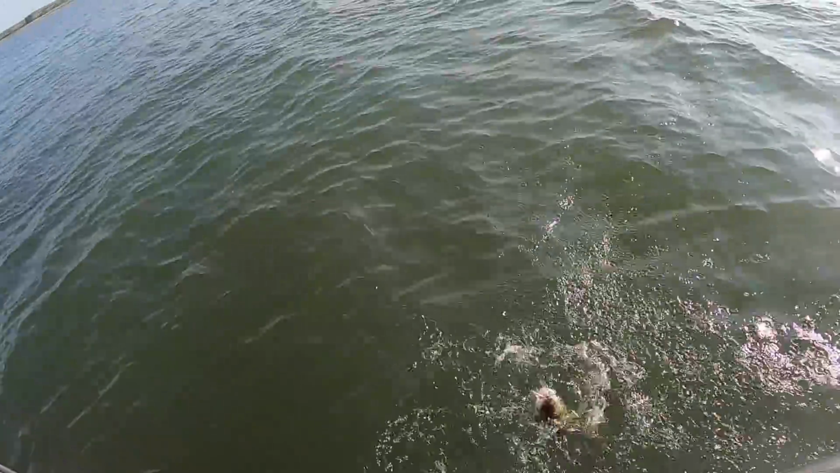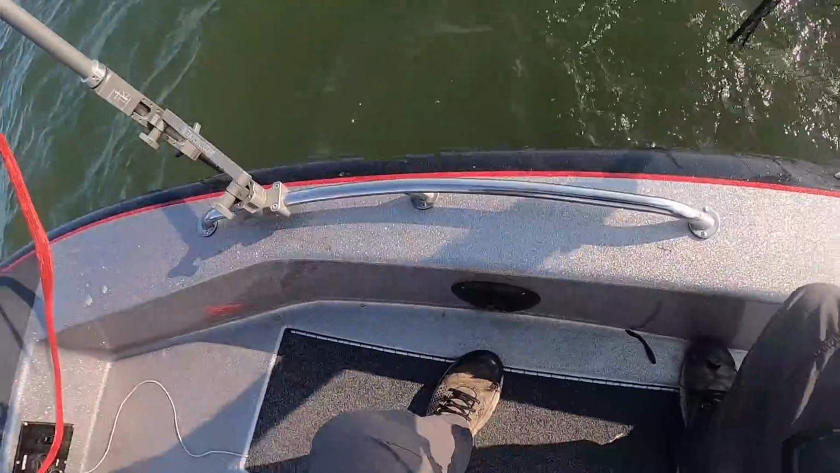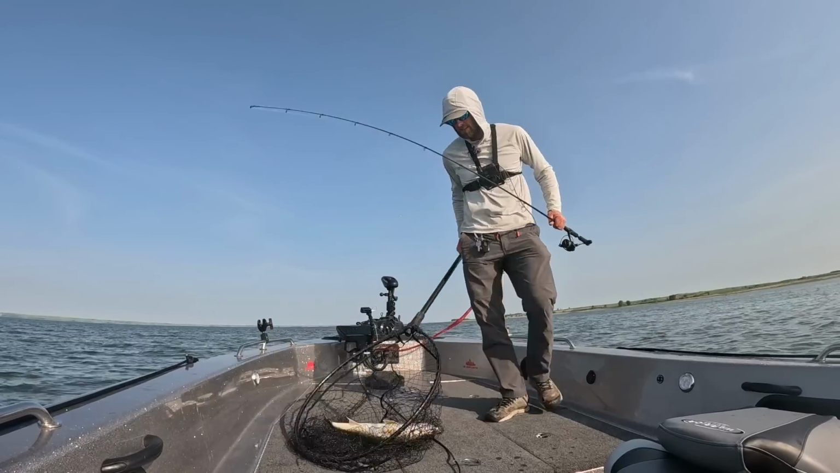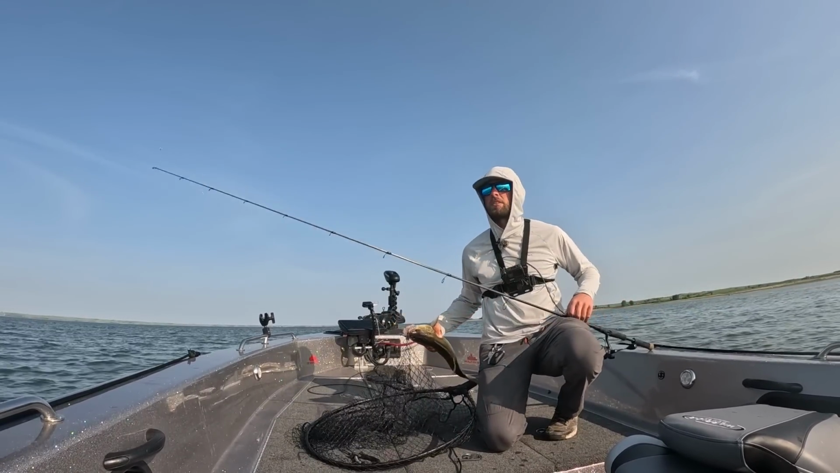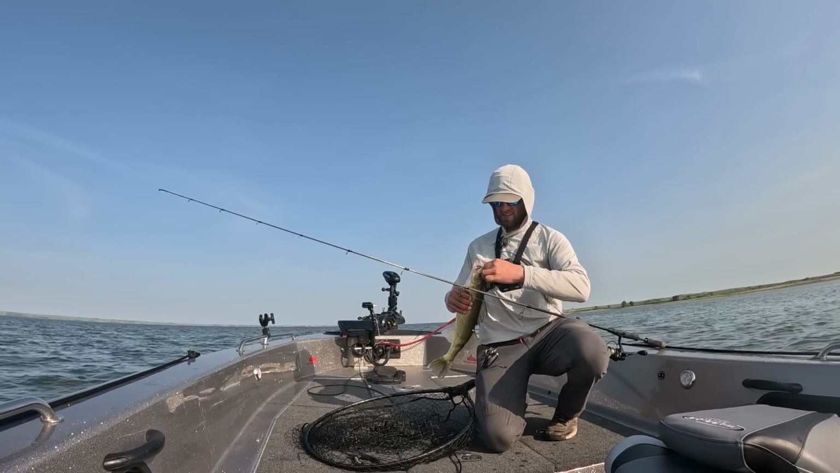Look at that thing, man. Troll till we find them, and then get right on them and put a jig right in their face, dude. Come here, buddy. That's a perfect evening in my book right there. Absolutely perfect. And I absolutely love the style, like short hopping jigs where you're almost twitching it just enough to make the bait kind of jump.